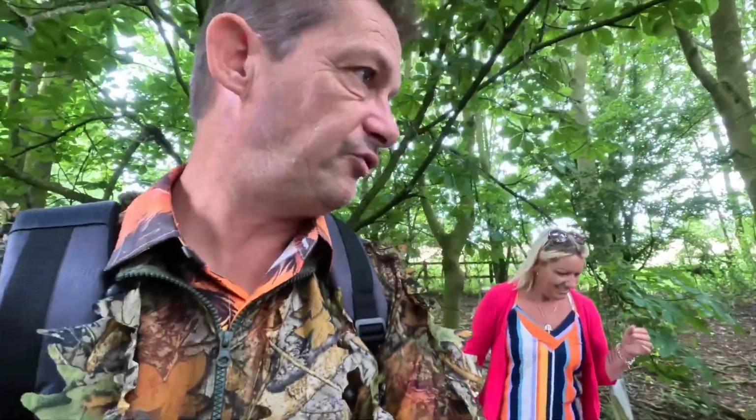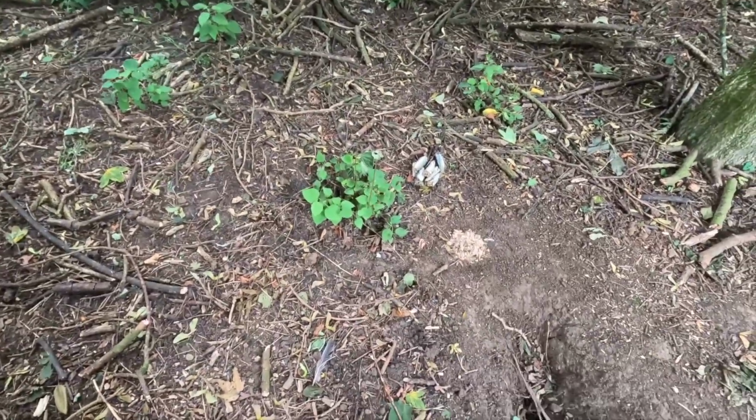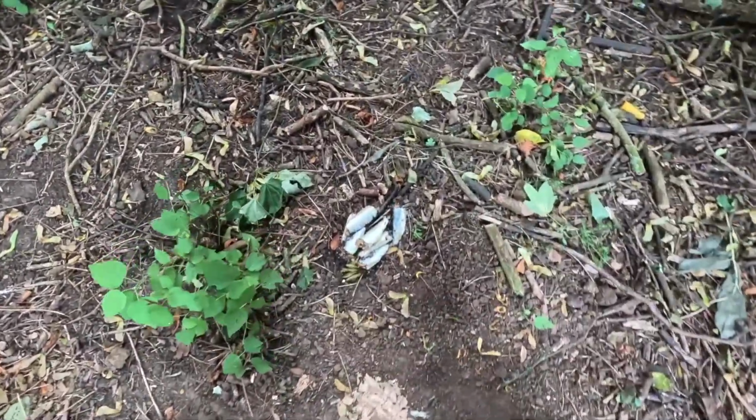So we are back in the woods, me and Mrs. Camdan. Mazzy. Looking to see if the animals prefer sardines or tuna or none. Yeah. It's not looking good, is it? I'm glad it don't smell. None? None. Right, let me have a look.